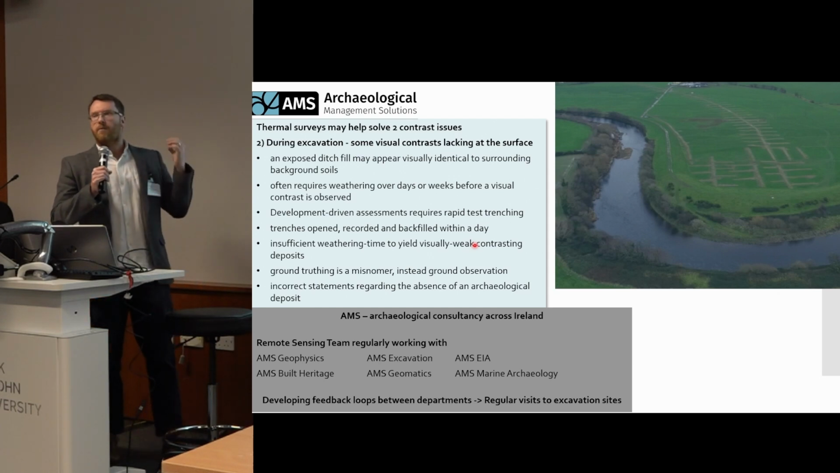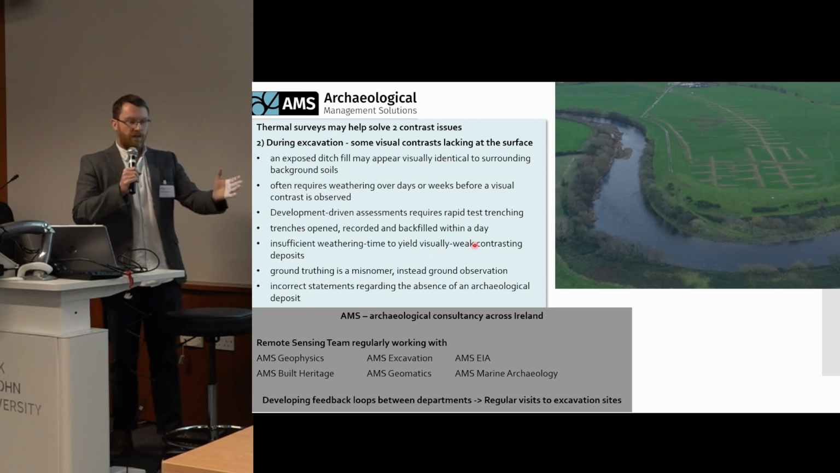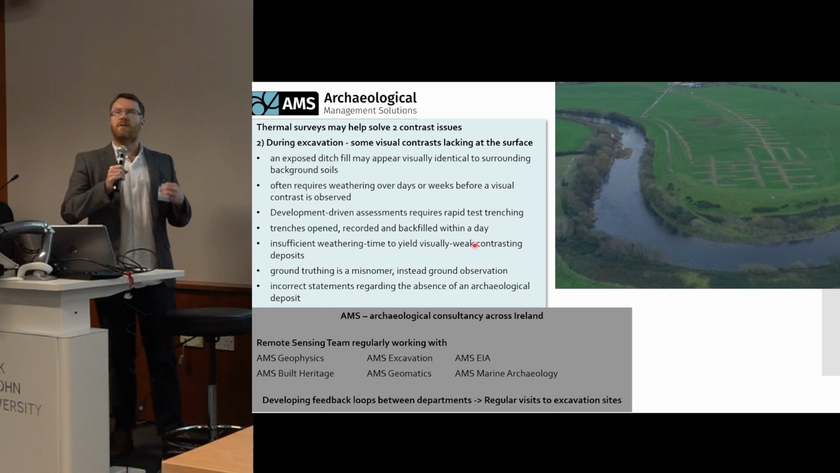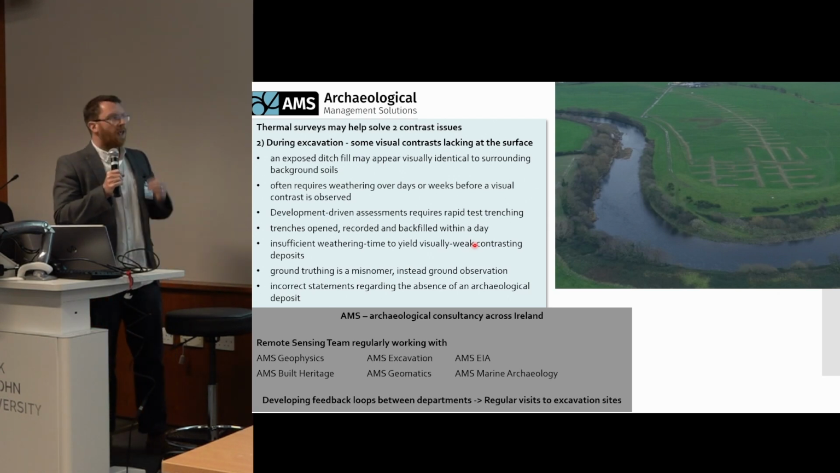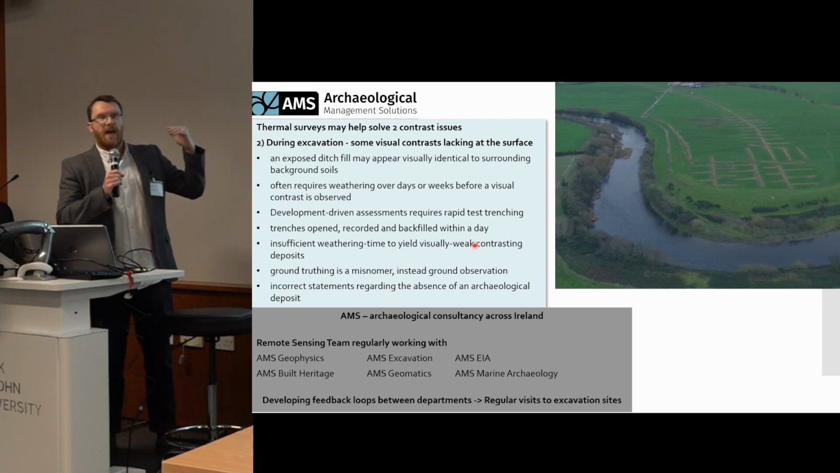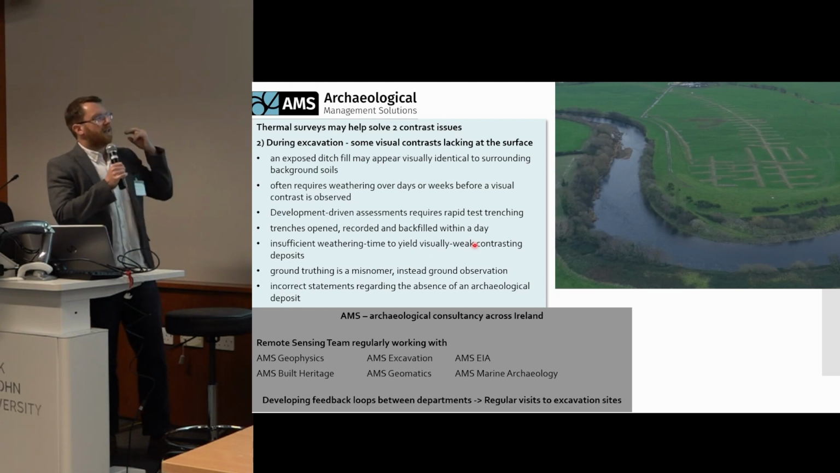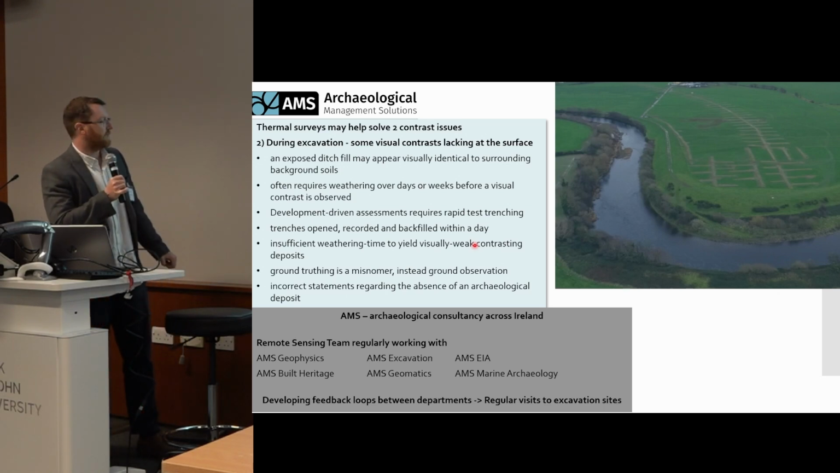Which means if you're in the commercial world and you're doing rapid test trench assessments, where you're digging the trench, looking in the trench, and backfilling it, often within the same day, you're not getting a chance for those features to weather. You're not necessarily seeing any actual features in the ground. And again, Liamóg has been saying, when demonstrating, that actually you can see things in the thermal imagery, even in the test trench, that the archaeologists can't see with the naked eye. So we're seeing these contrasts. But then everyone would say, yeah, actually, if you go stand over there, you'll see the feature, or at least you should be able to.